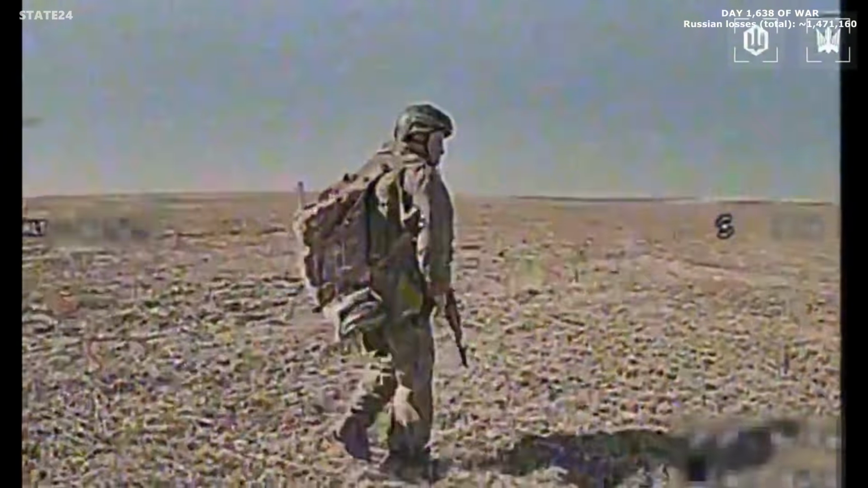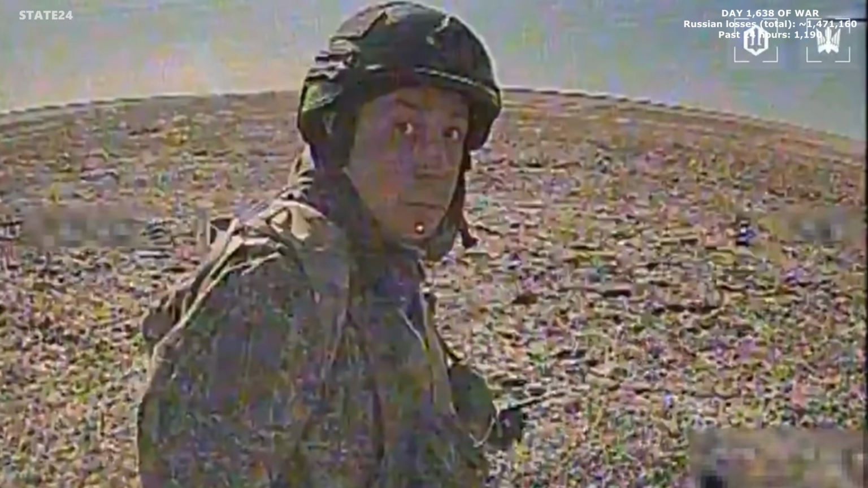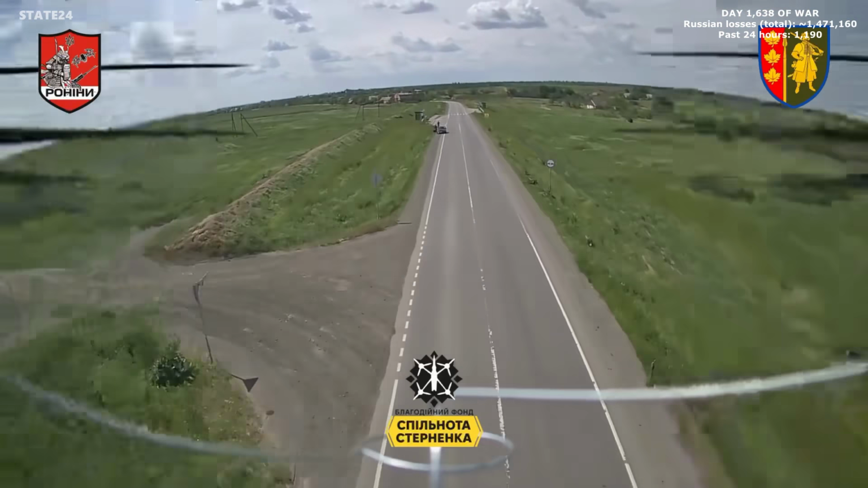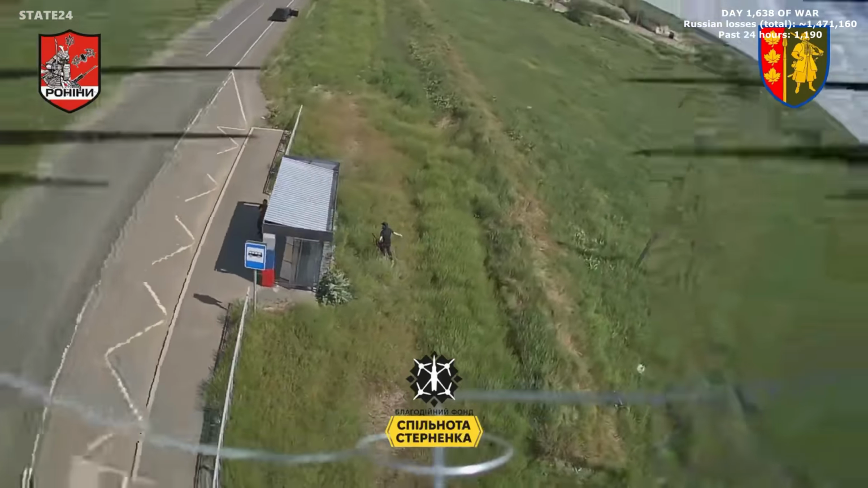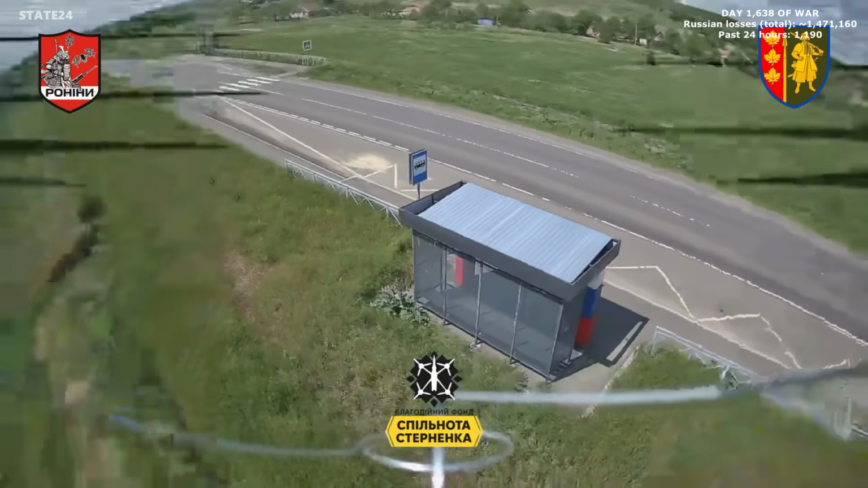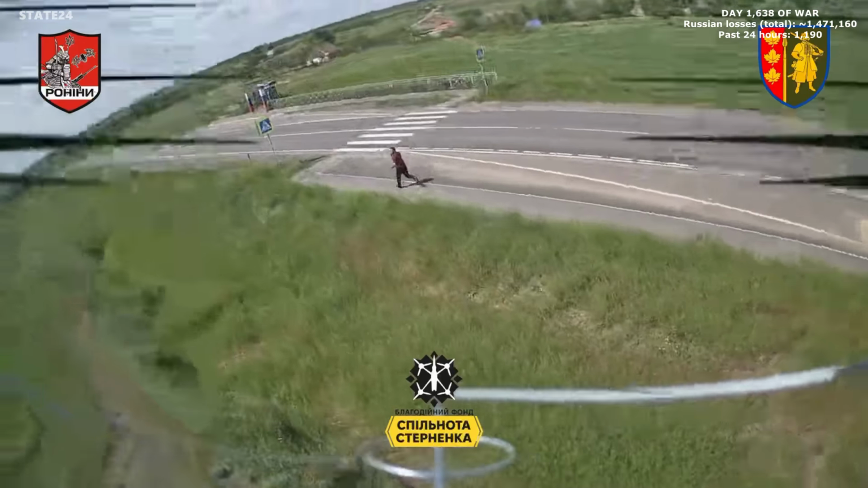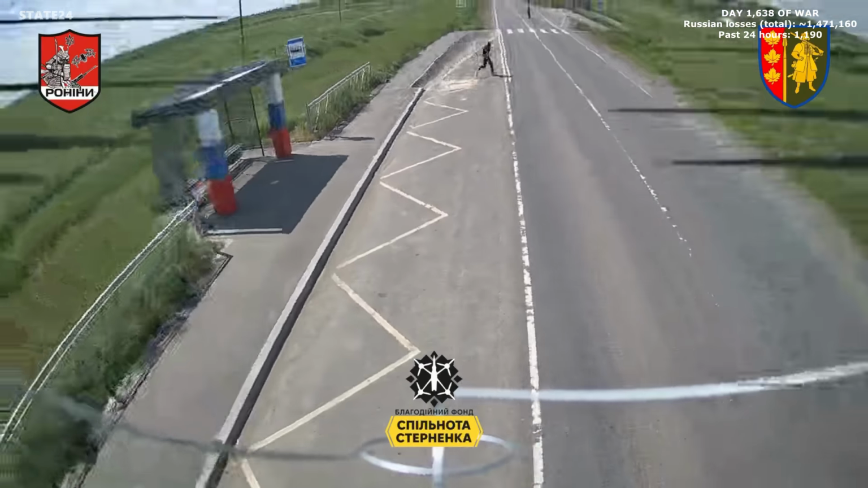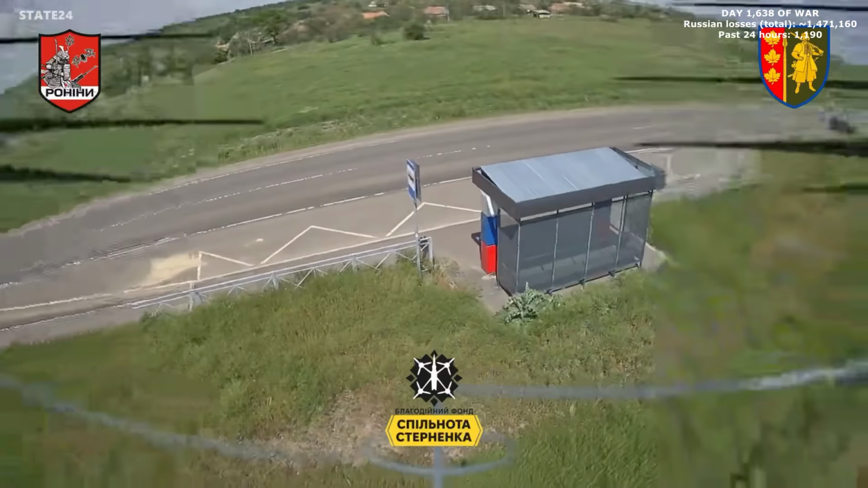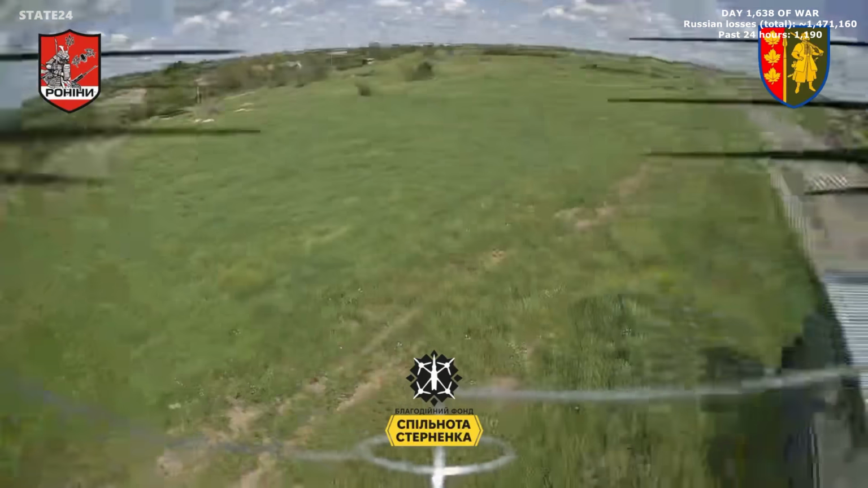The war in Ukraine continues with full intensity. August 19th, 2026. 2 Russian soldiers waiting at a stop. A vehicle was supposed to come pick them up. The drone arrives first. A chase breaks out immediately, both of them ducking behind the bus stop shelter, trying to use it as cover. One breaks off and runs in a different direction. The other stays behind, still trying to hold the position, eventually throwing his weapon aside.